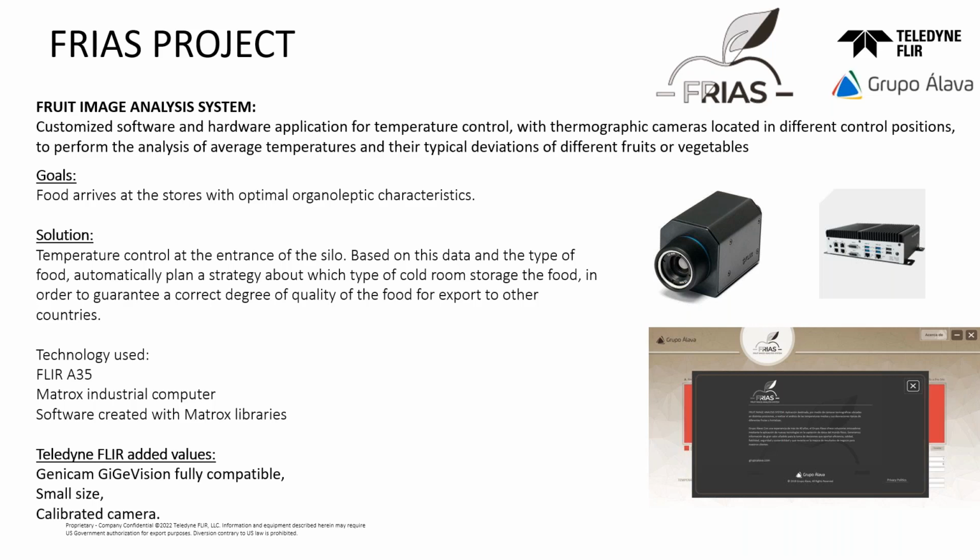Another thing was the size of the camera. You can think that in a factory like this you have a lot of space to place the camera, but really that is not true. So sometimes you have a problem with the space and where to place the camera. And of course, in this kind of application, you need a calibrated camera with good accuracy. So this is one of the first projects. So please, Antoine, can you go to the next one?